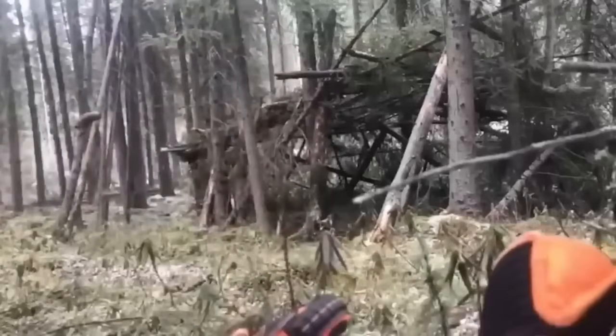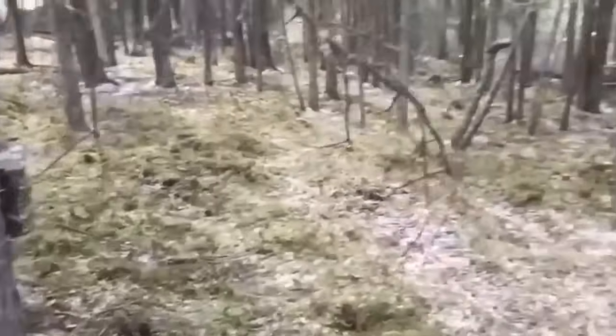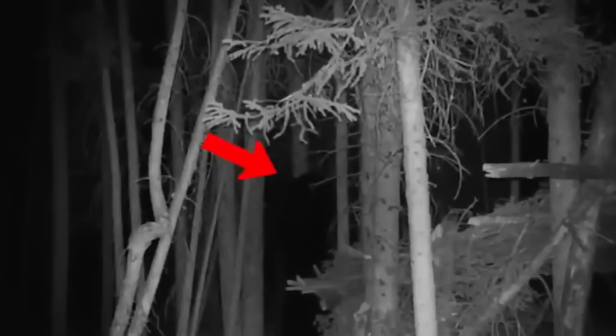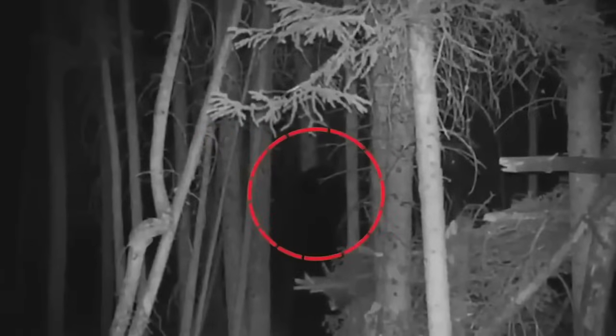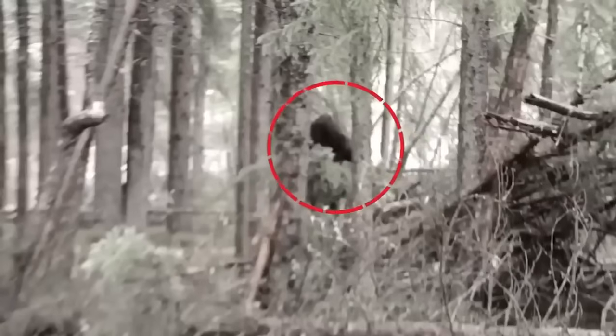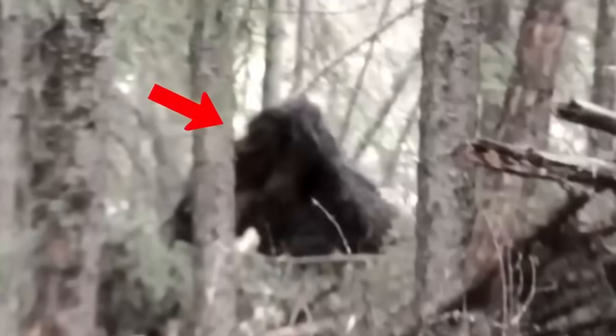A man decided to install a trail camera on a nearby tree to collect some pieces of evidence. After retrieving the footage, he was shocked to find a large, hairy creature roaming behind the shelter at night. It was also seen wandering through the woods in broad daylight. Although many declared this footage to be fake, the owner of the video claimed that it was actually a Bigfoot that was spotted lurking near its shed.